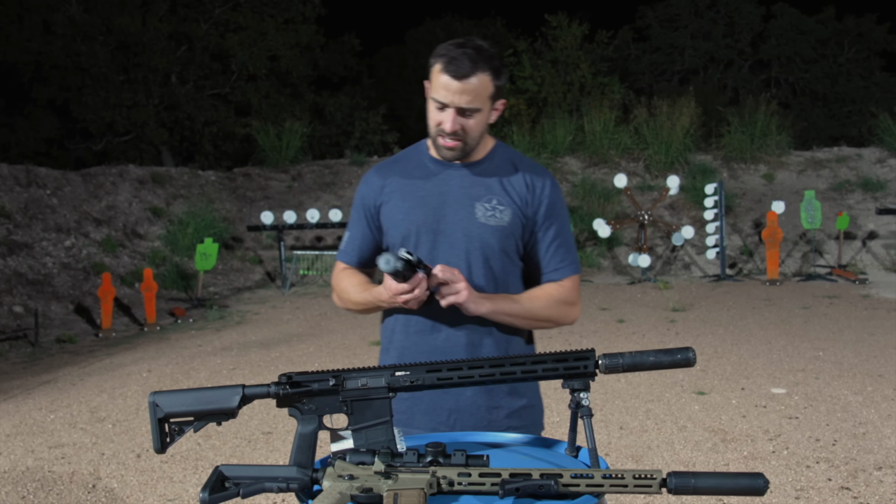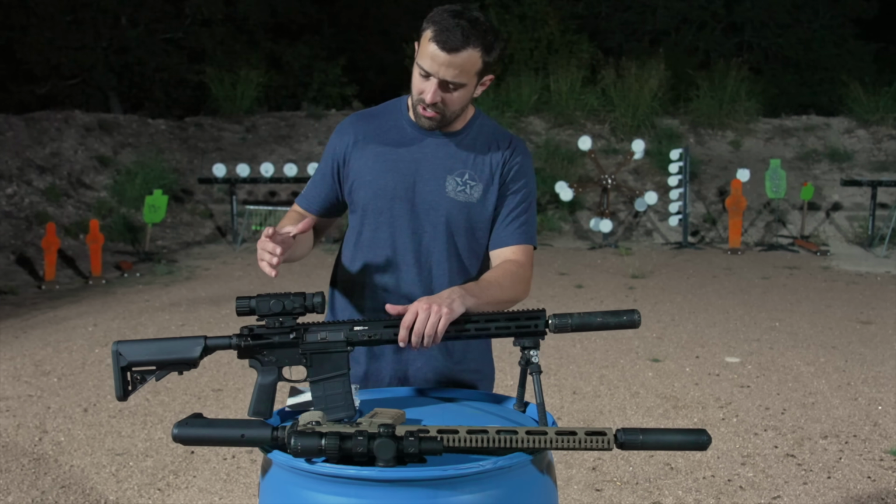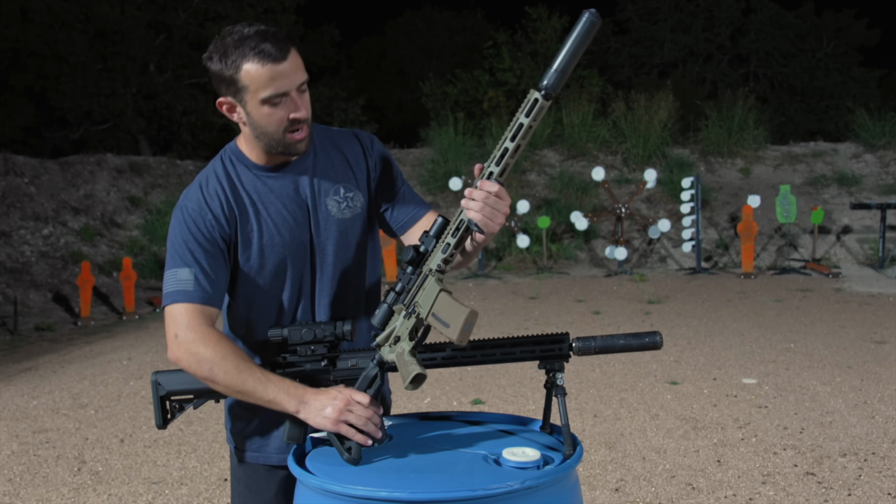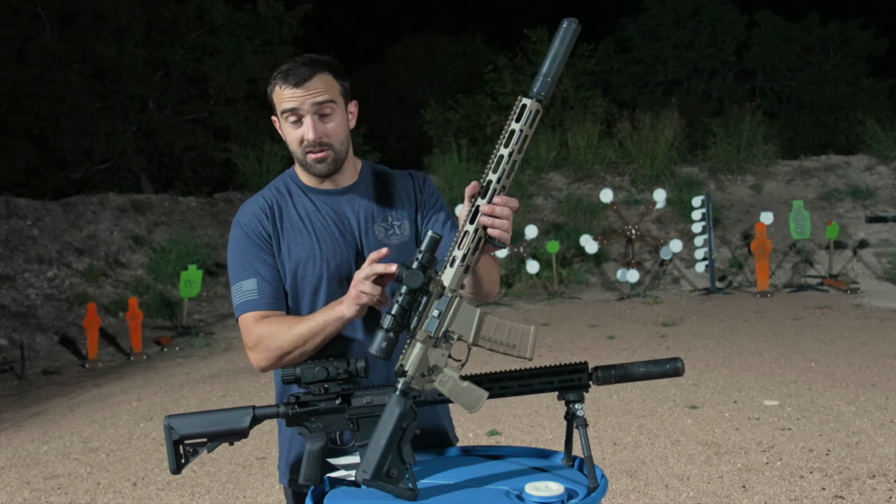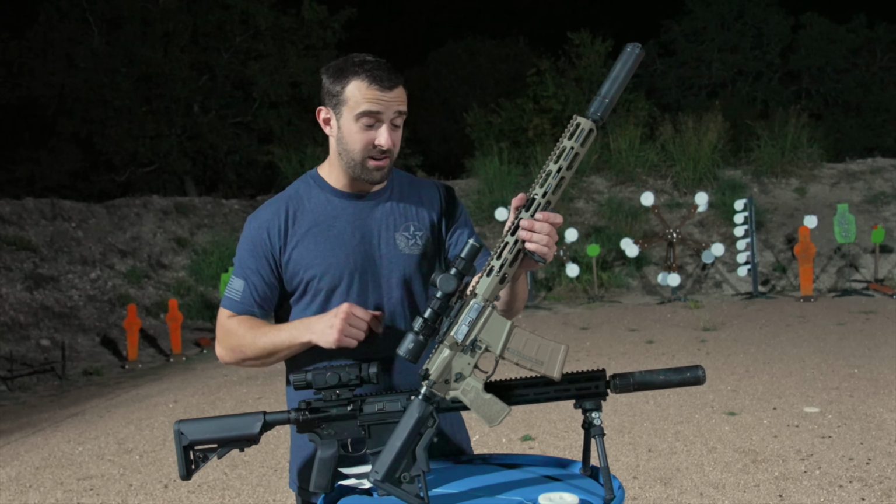So let's go ahead and use it as a dedicated scope on here. And this is a Springfield Armory Saint Victor .308. It's an AR-10, 16-inch barrel. And then we'll go ahead and throw it on this right here, which is a piston-driven AR-15 Arken EP8 1-8x28 low-power variable optic. Very budget-oriented. I think they're just a tick under $300. And even though that's not quite as budget, it works very, very well, of course.